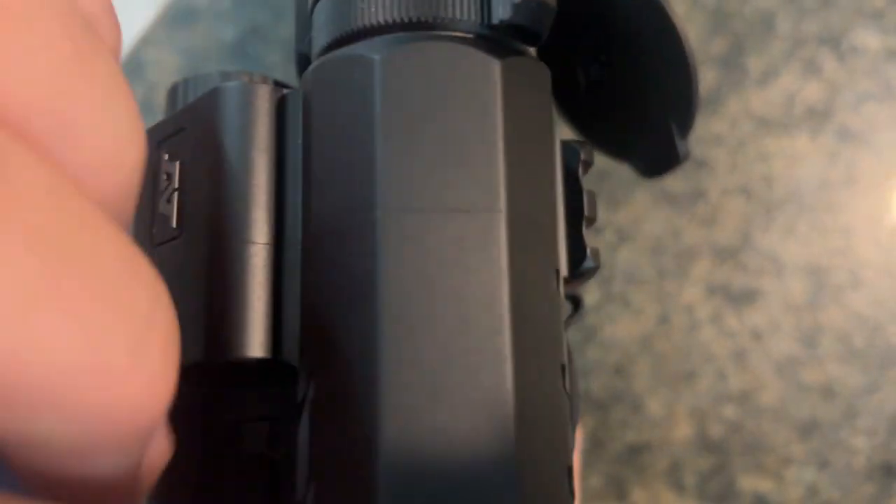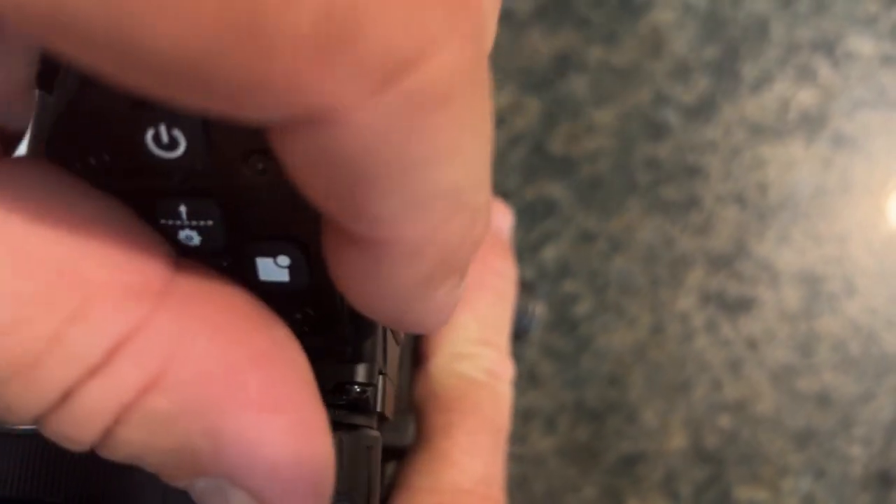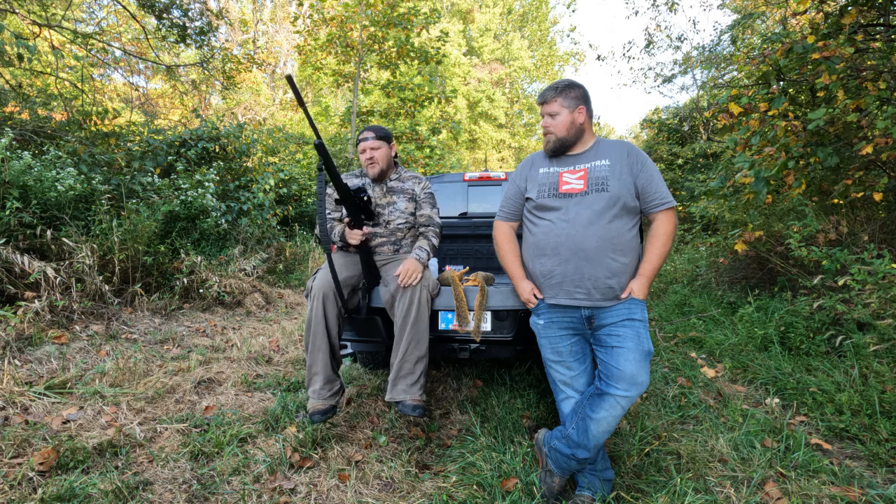So just to have those, I don't know what you call these right here. I'm gonna say prongs, I don't have any other word, but adjusters on there, something that sticks out that you can grab hold of and twist a little bit easier, and you don't have to put your hands in front of the scope.